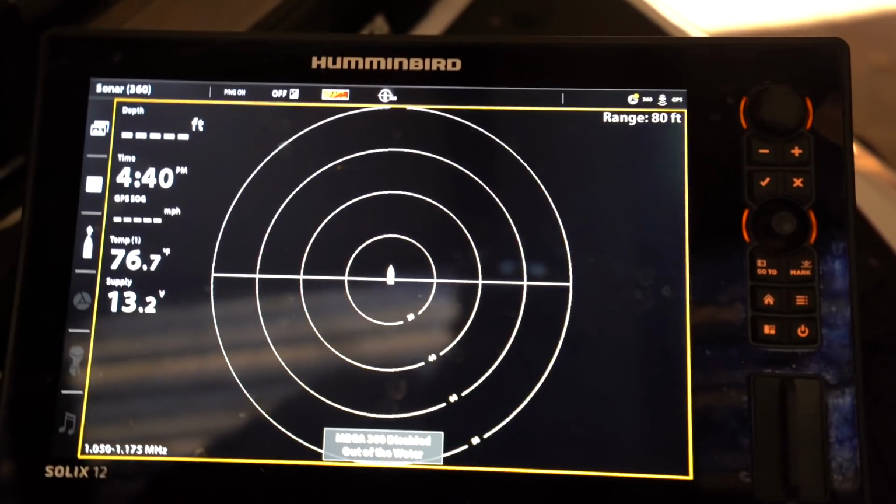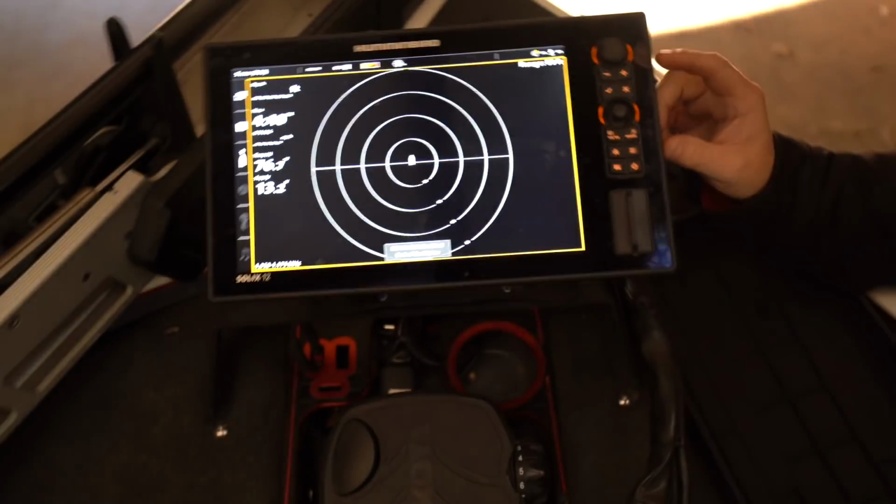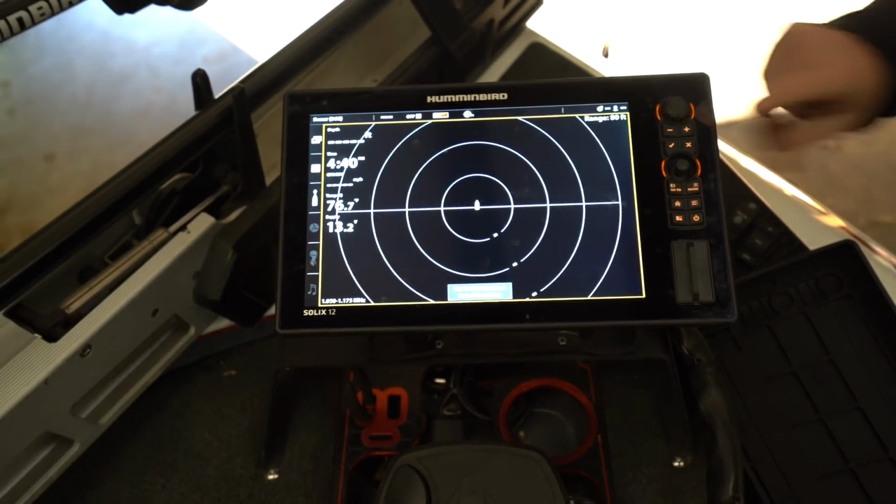There you go. Now you can see the full 360 view. And you can still zoom in off of the full 360. Right. If you wanted to, still have a picture behind your boat. Yeah, absolutely. All right, guys, there's all the functionality. That's how that thing operates, how you adjust all the settings on them.